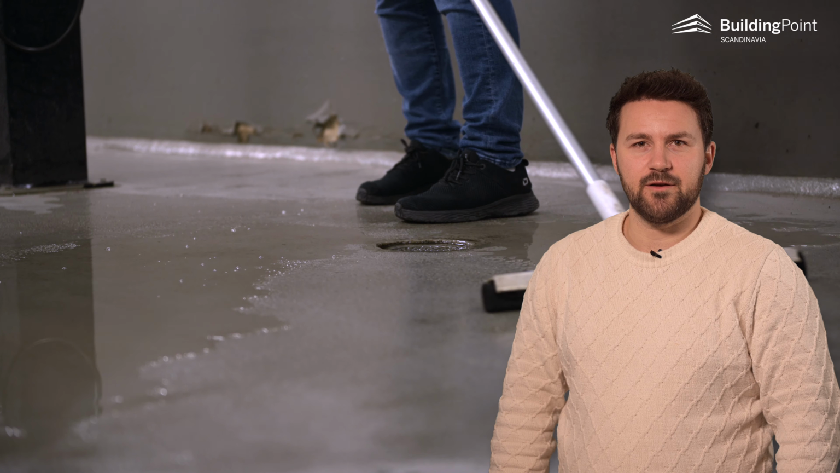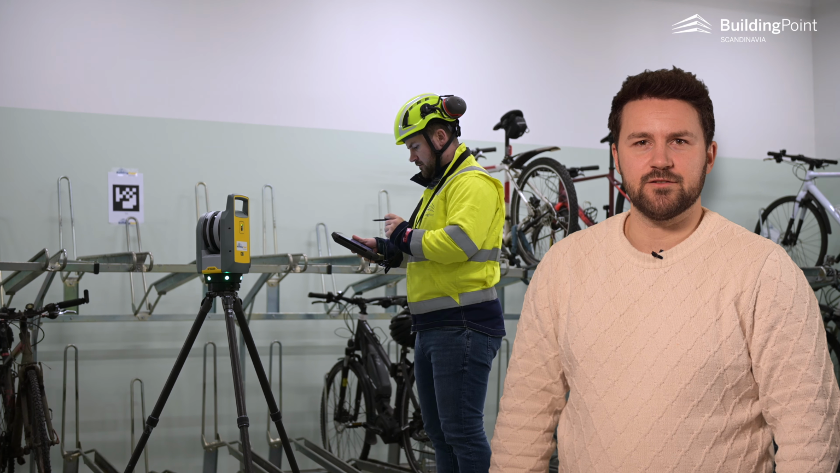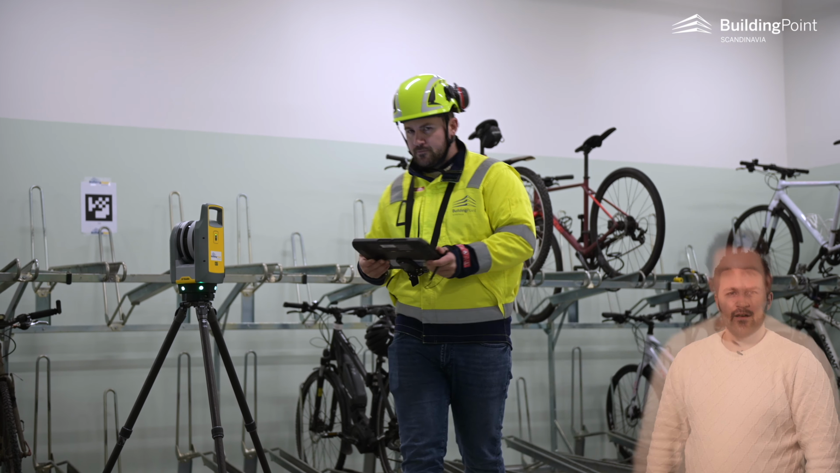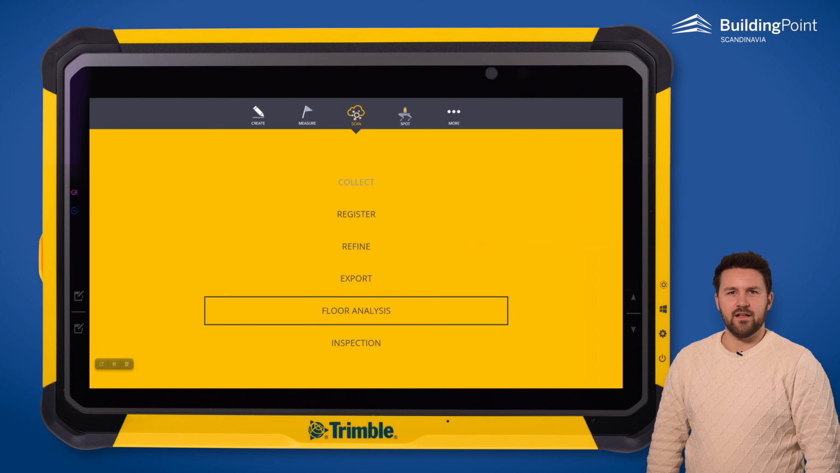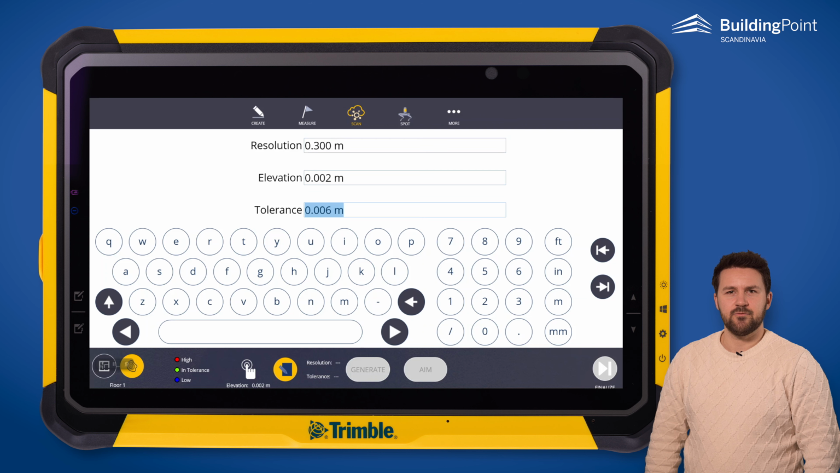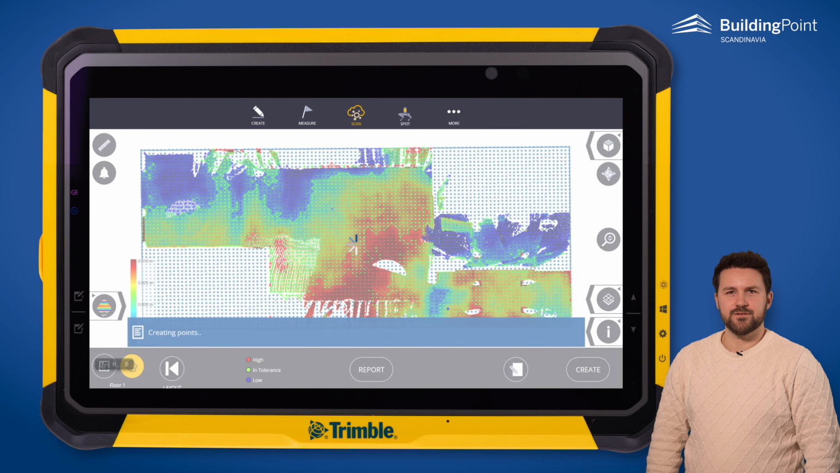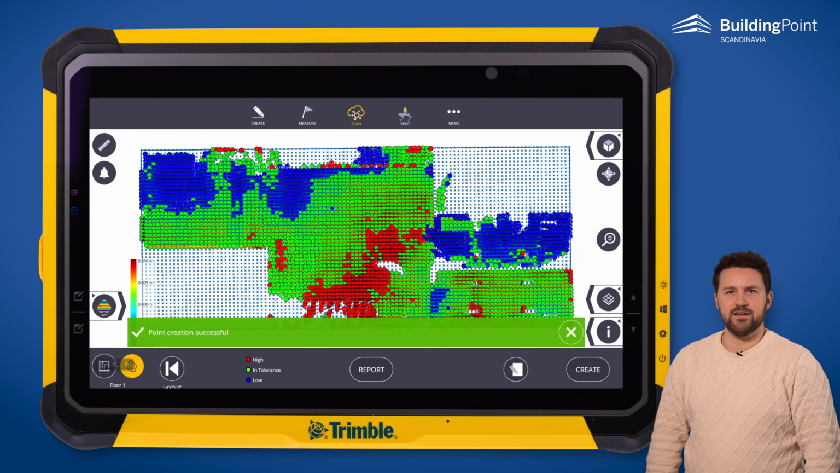If you want to document a problem like we have found here, or create documentation that everything is okay, you can do that quite easily. On the tablet, go into floor analysis and then create a new floor. Set the resolution, which is the distance between the reporting points on the floor. Set elevation, which is your 0 point. Finally, set the tolerance. Then we create the results and look at the contours and colors of the different points to see where the issues are.